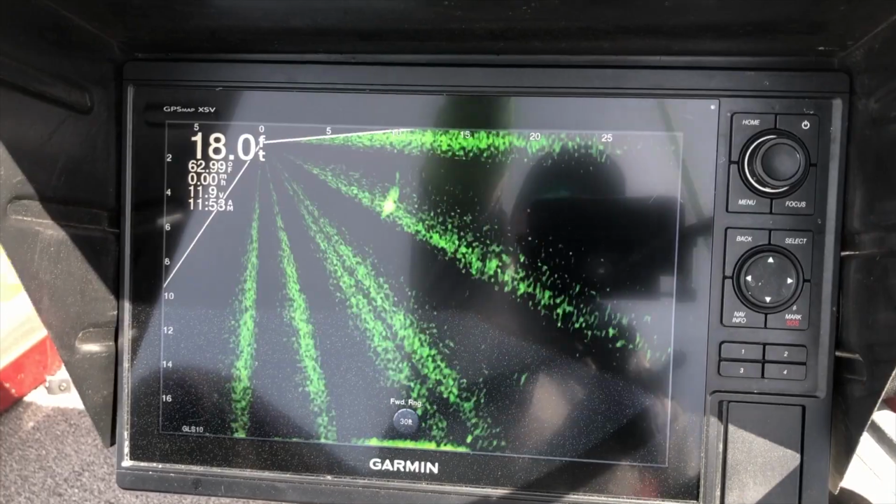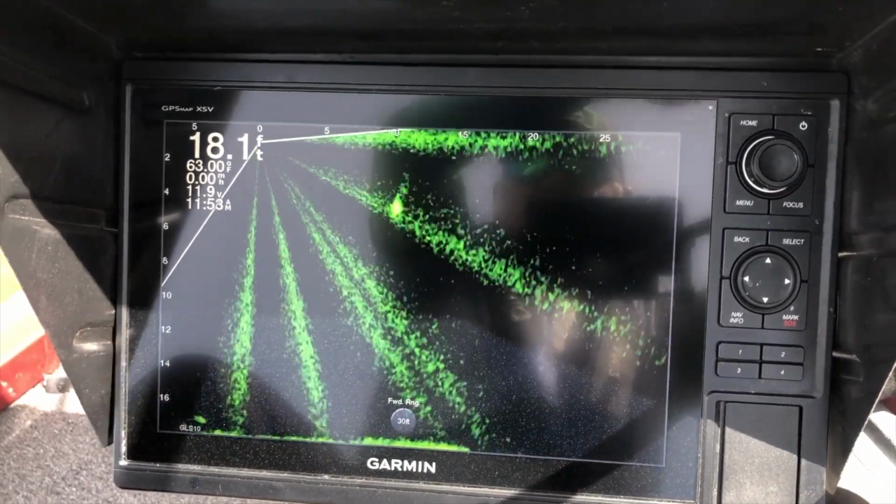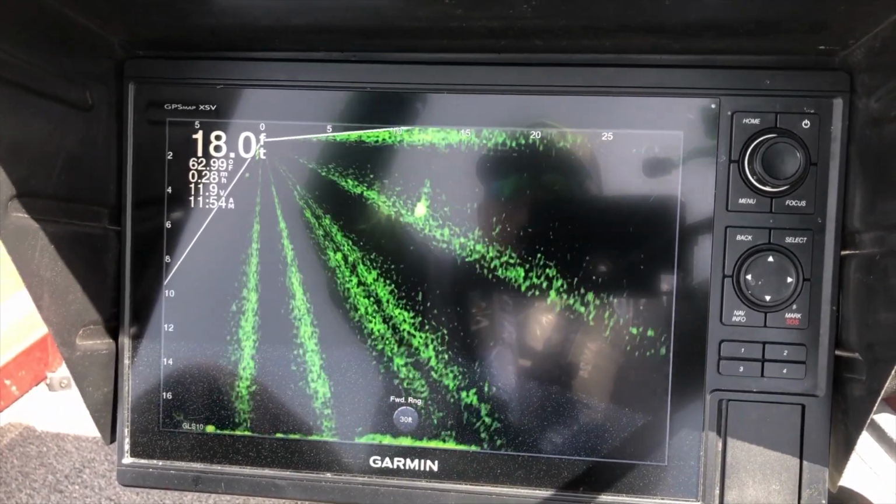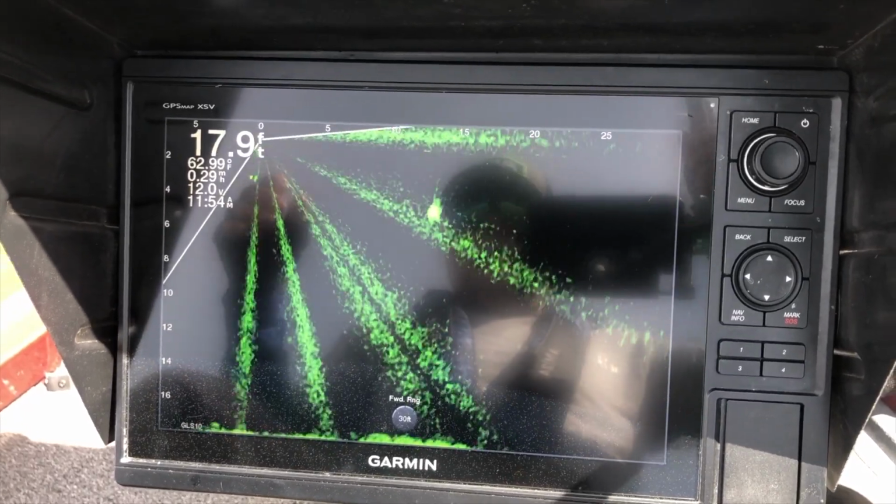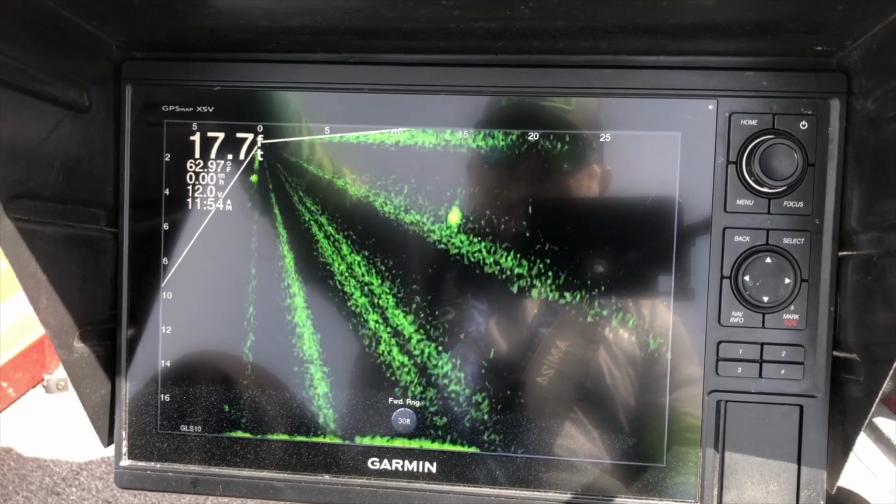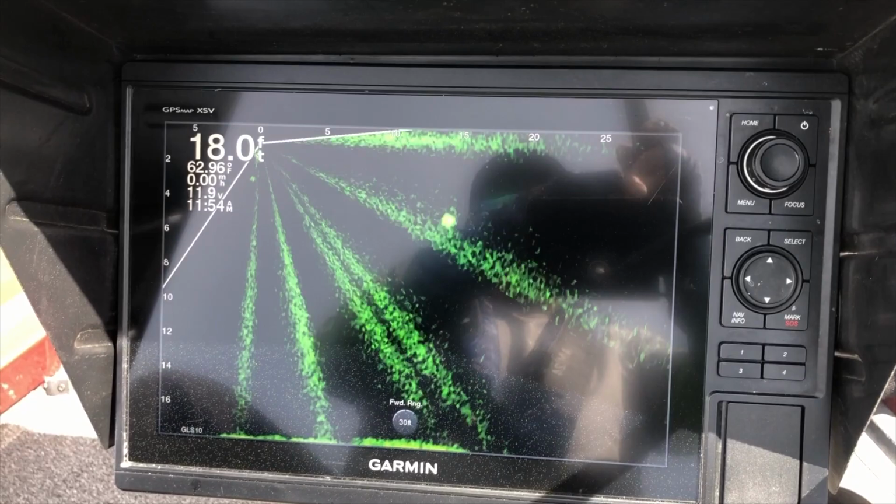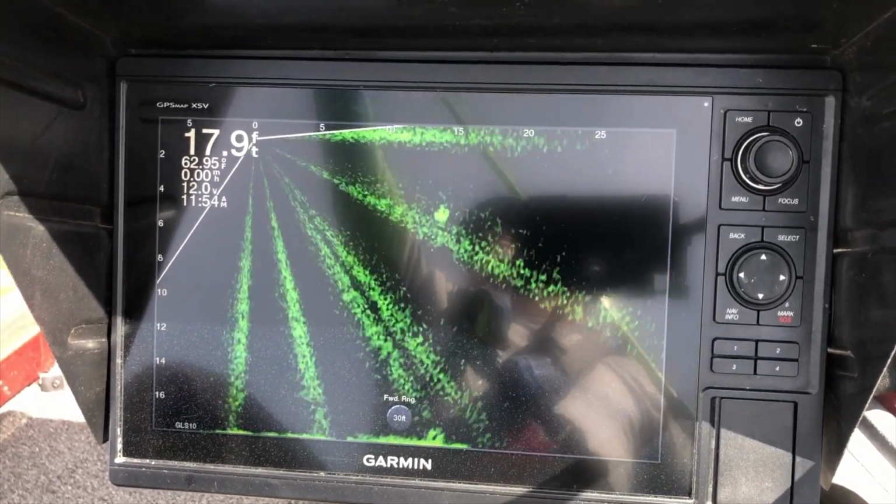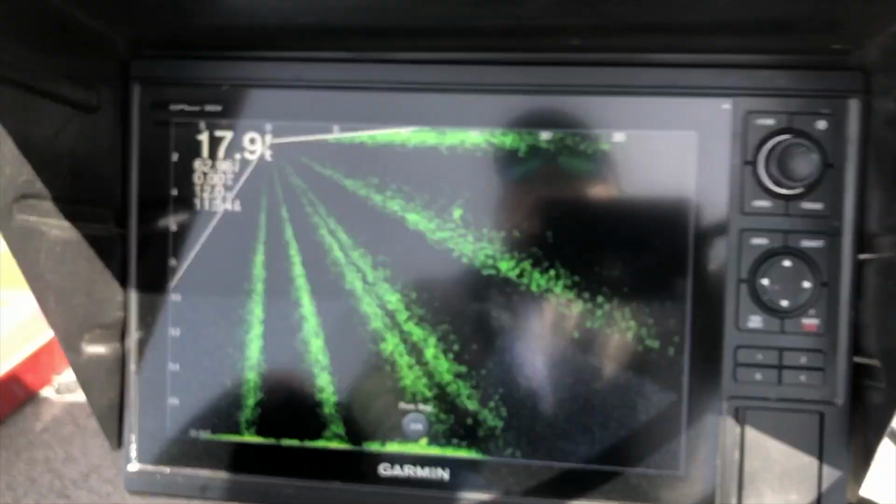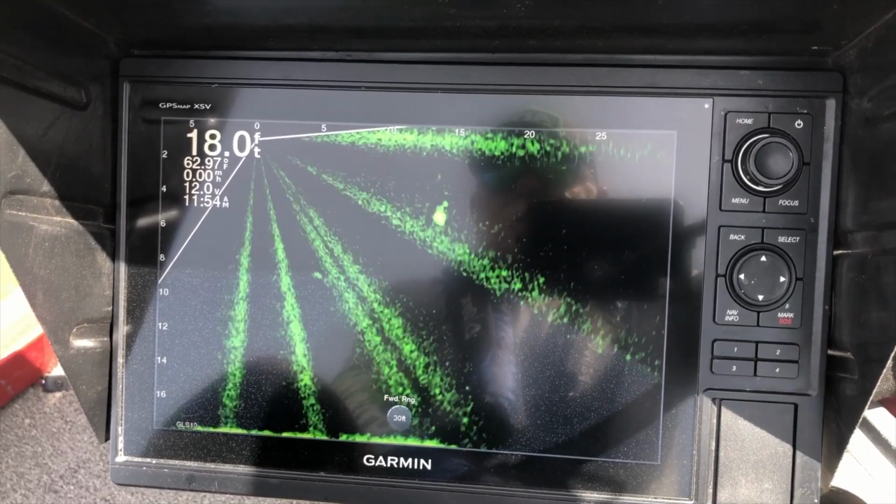I'm going to catch that one if I can slow that jig down. He is so close to the surface. Good grief. So close. Oh man, I just can't quite reach him. There we go, right there. Come on.